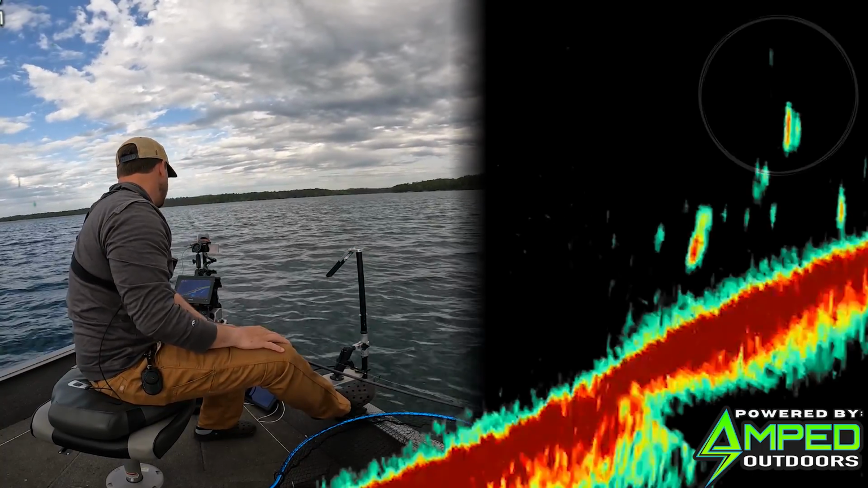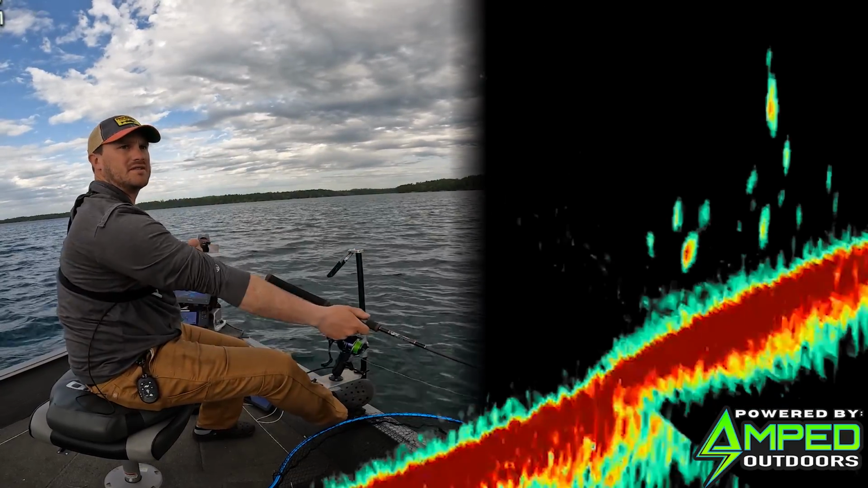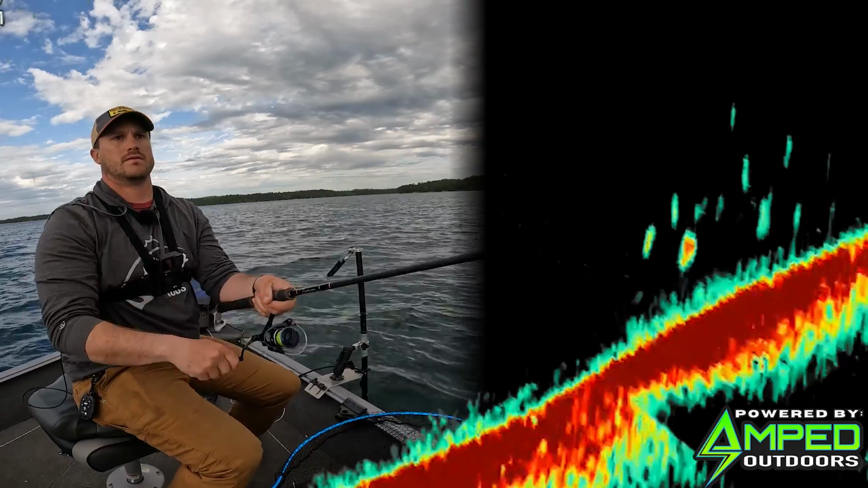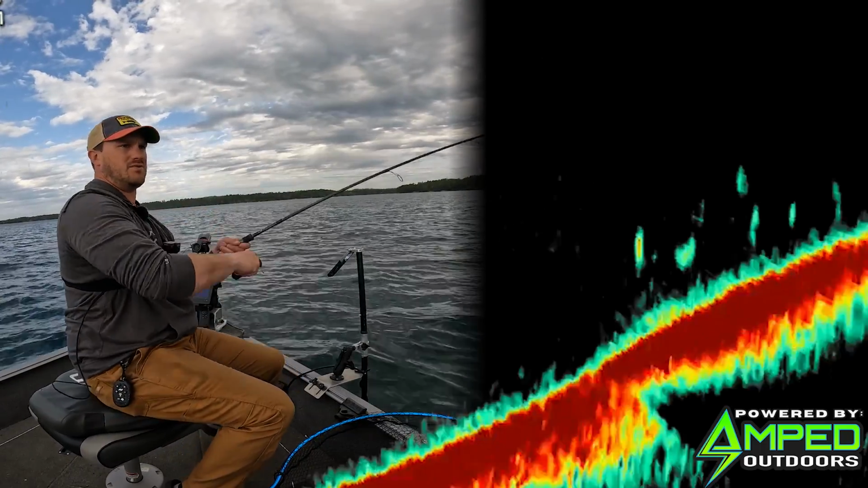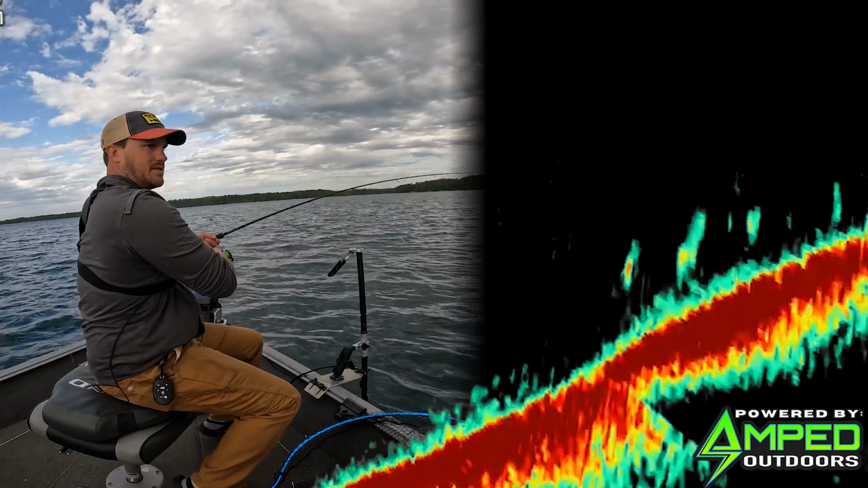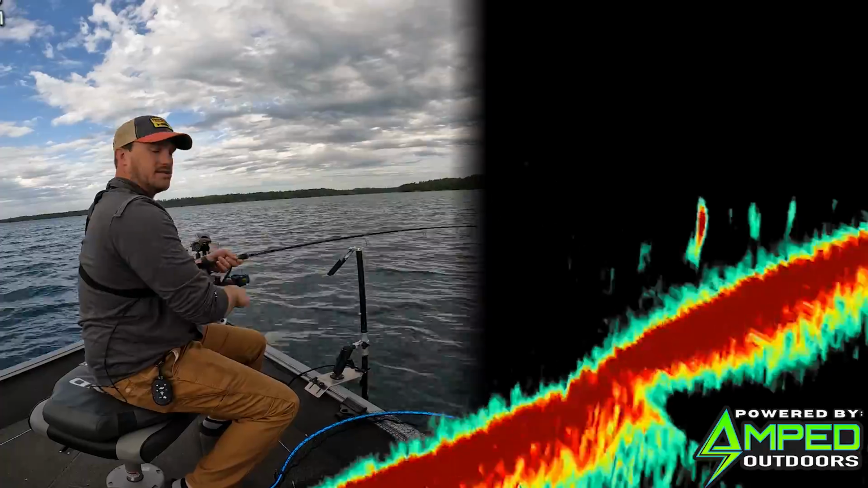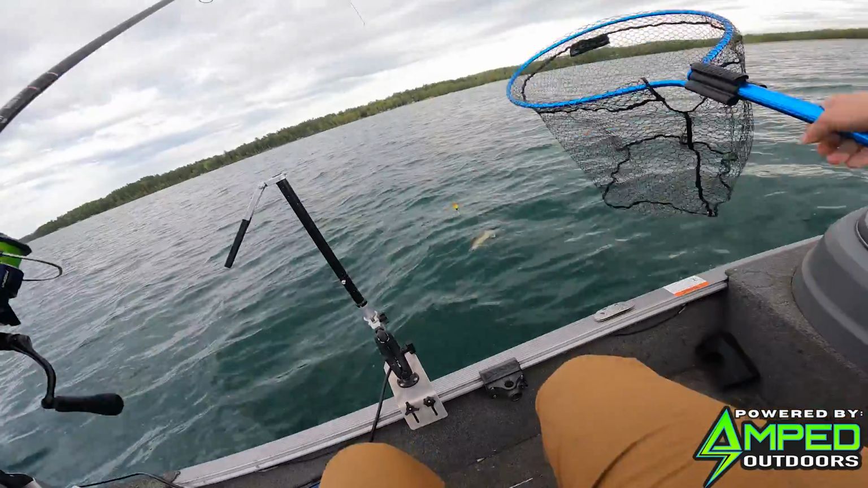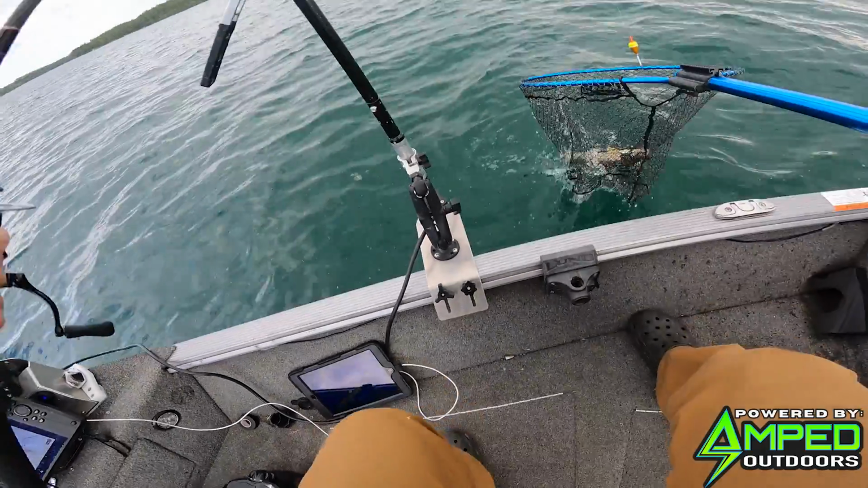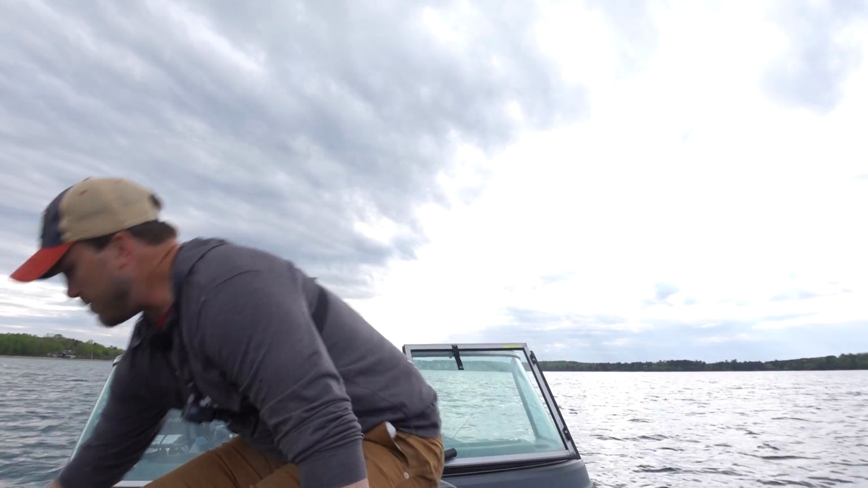One's coming up to take a look. They're not coming up very fast though, that's for sure. Oh, he popped it. There we go. I'm kind of wondering if this is a walleye. Almost seemed a little bassy, but I've been wrong before. Just don't tell my wife. It's a walleye. Nice little eater. There we go, a bunch more up there. Took about the second cast on that one.